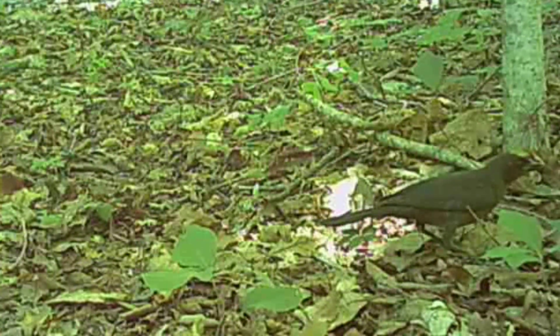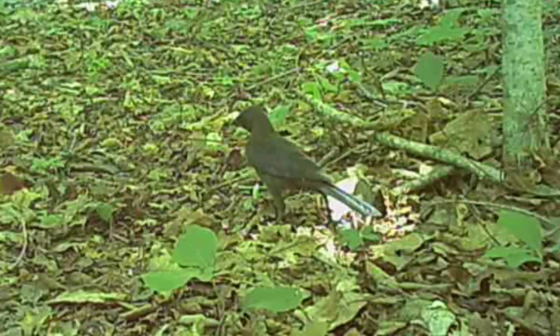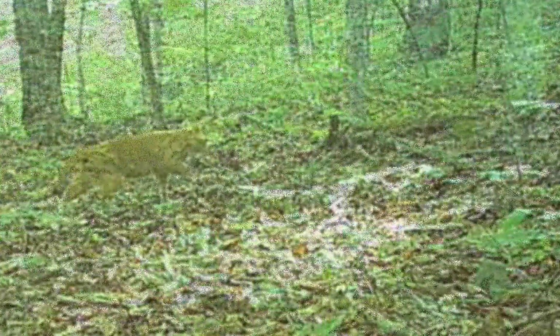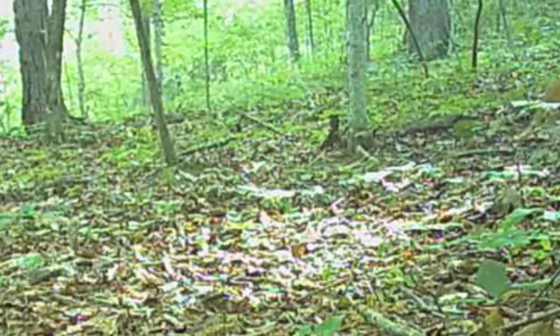I don't know what this is. I don't know if it's a crow or what. It's too big for a blackbird. And there's old Yeller easing across the ridge. The original old Yeller. It's so hot on these animals.